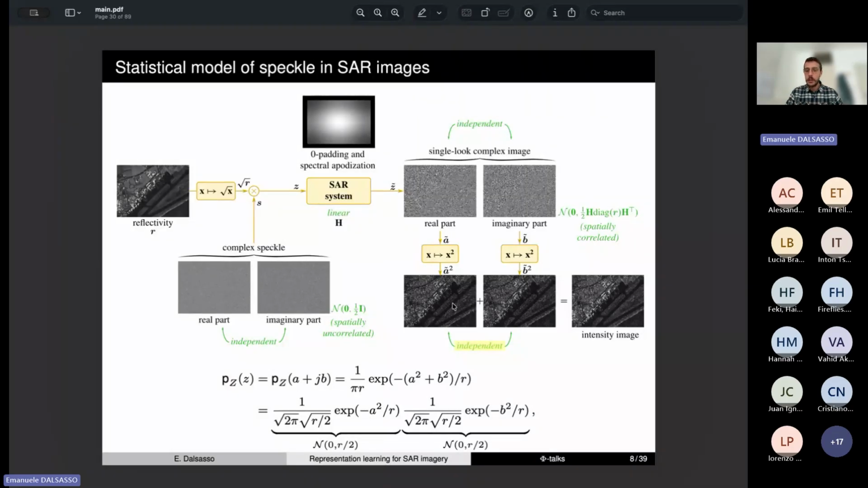They are independent, and they are both acquired at the same time. So there are no changes between the real and imaginary part. And we can learn the model directly on real images, which means that we can integrate the knowledge about the spatial correlation. So the model can be deployed directly on real images.